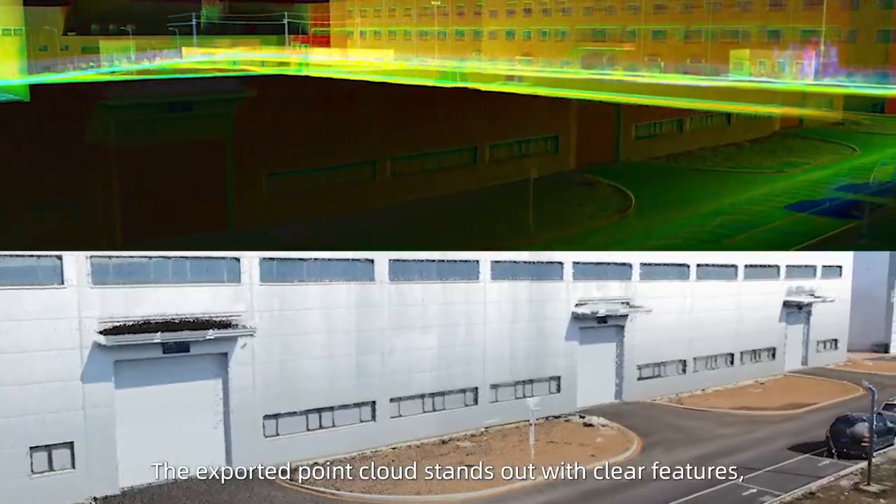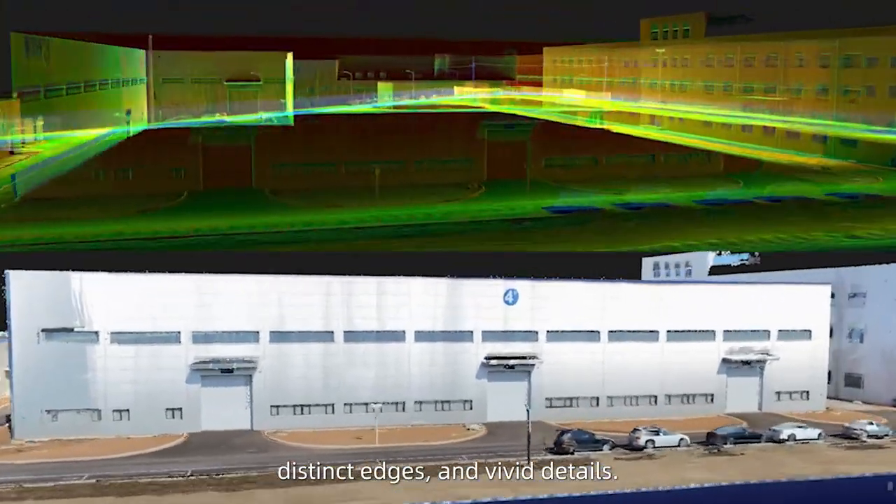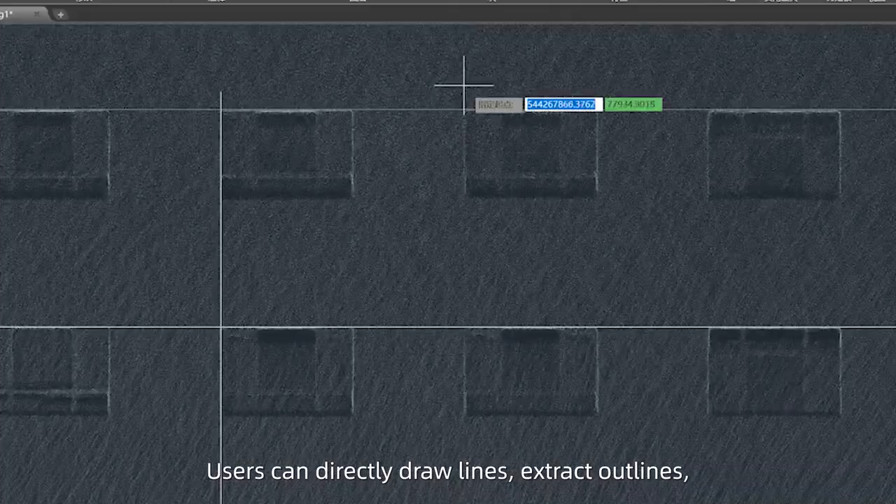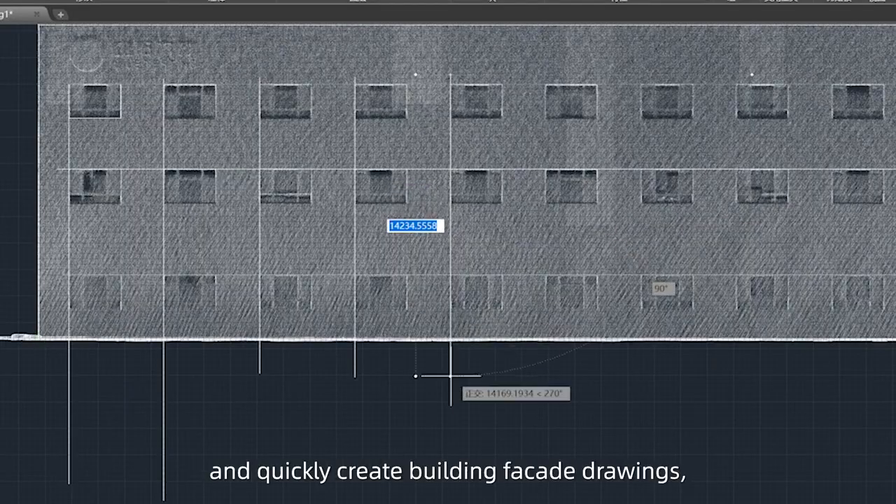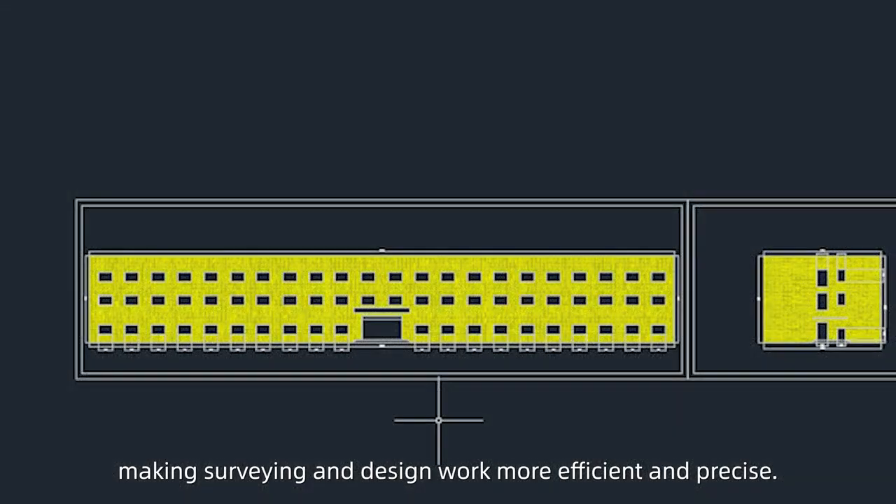The exported point cloud stands out with clear features, distinct edges, and vivid details. Users can directly draw lines, extract outlines, and quickly create building facade drawings, making surveying and design work more efficient and precise.